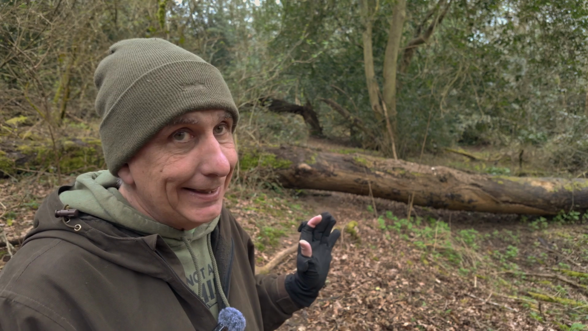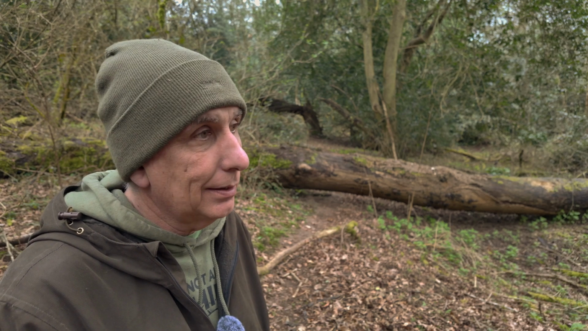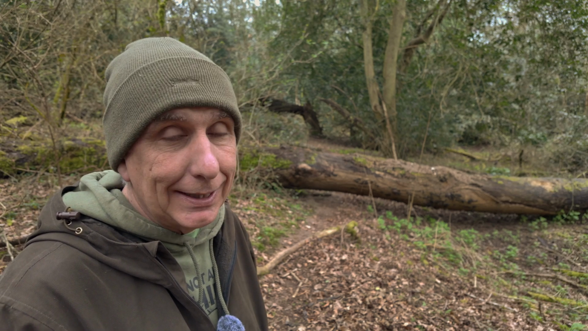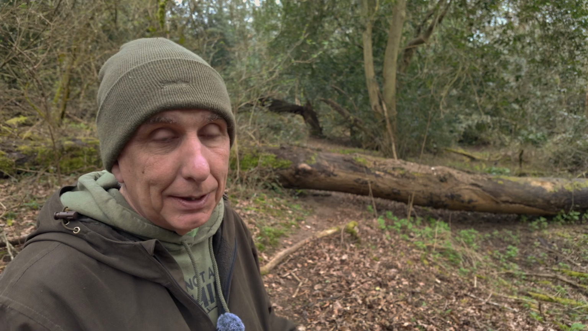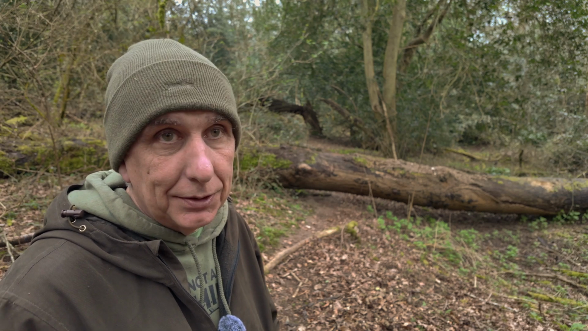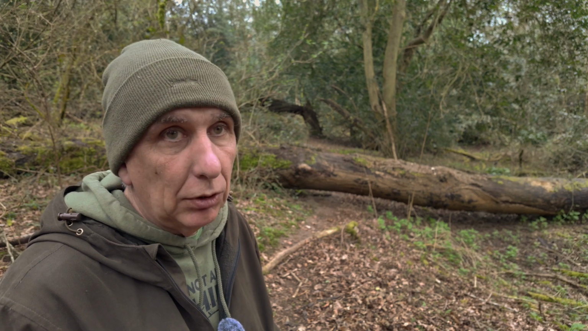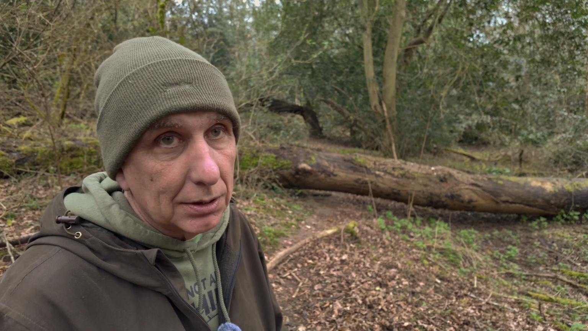It looks pretty dense in there, so it could be where the badger set is. I don't really want to go traipsing in there as yet. Just want to give it a couple of weeks here and just see what I get. Yeah, looks promising. Let's see what comes.